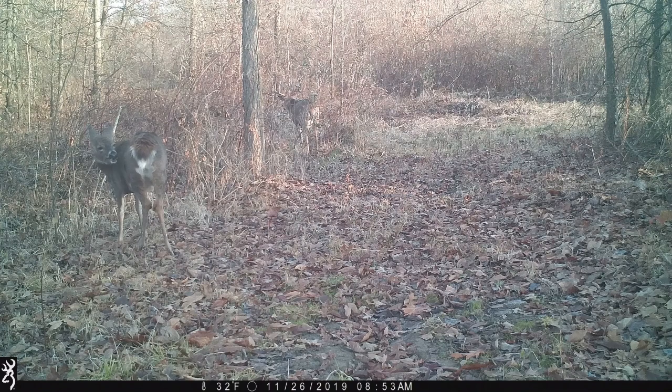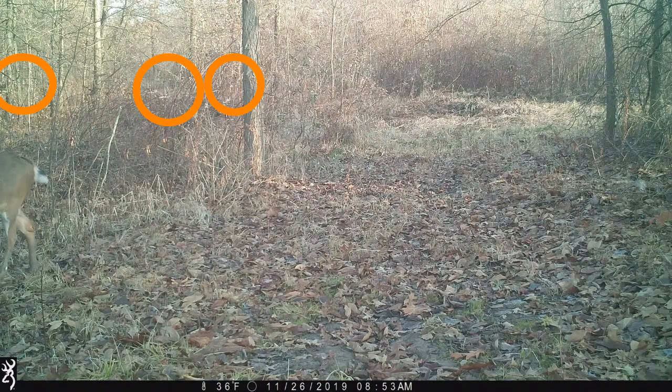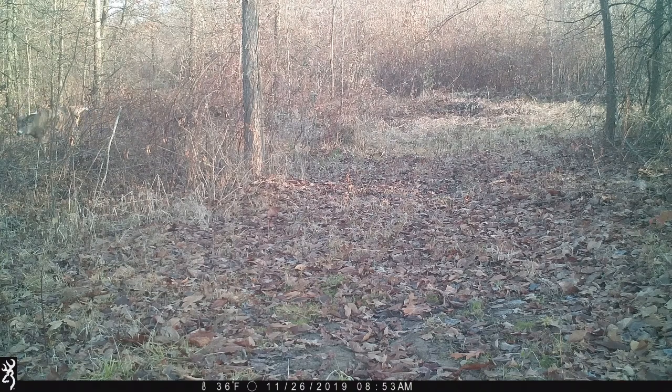Then, a minute later, bucks 3, 4, and 5 are still in view, but the big one follows the doe. So he's trying to find a place where he can breed that doe without having to worry about fending off all the other bucks. He doesn't want those other bucks around when he's vulnerable breeding the doe.